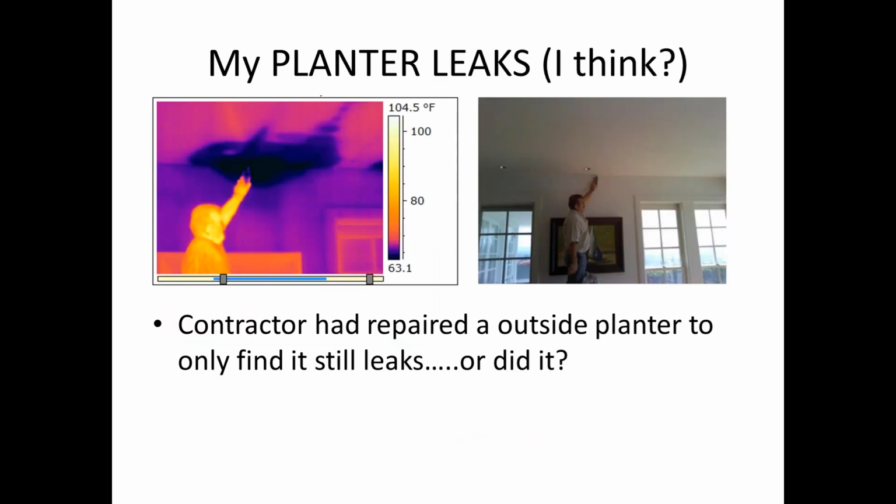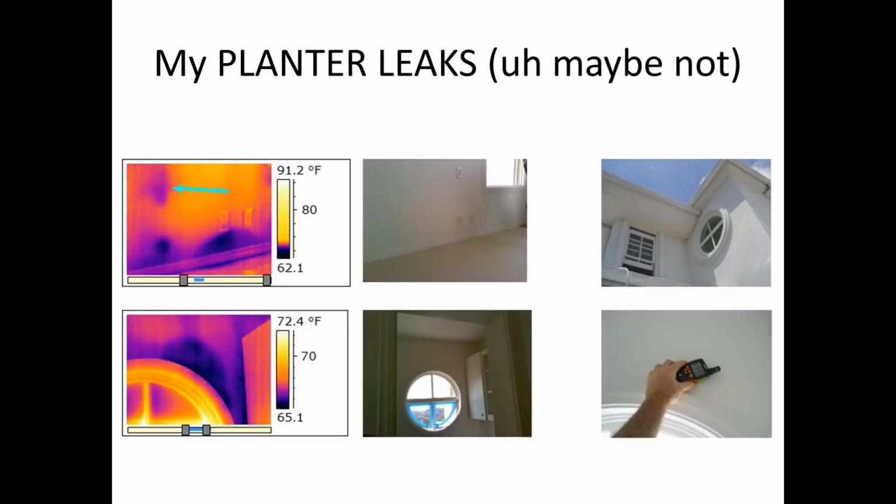So, we get cases where people get water leaks like this and they have no idea where it's coming from. They think it's a planter. They invest a lot of money fixing planters, and just with some expertise, which many of you guys already have, you just have resisted going out and creating a branch of your own. As inspectors, we make recommendations that people get expert people to review these things, but they don't know who to go to.